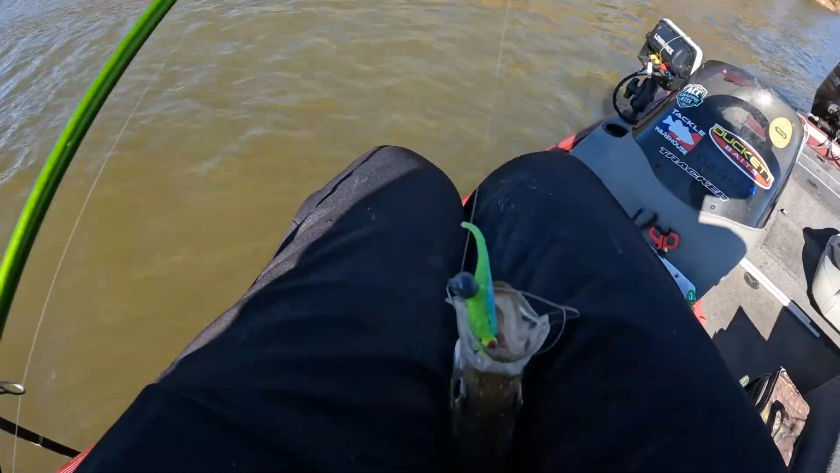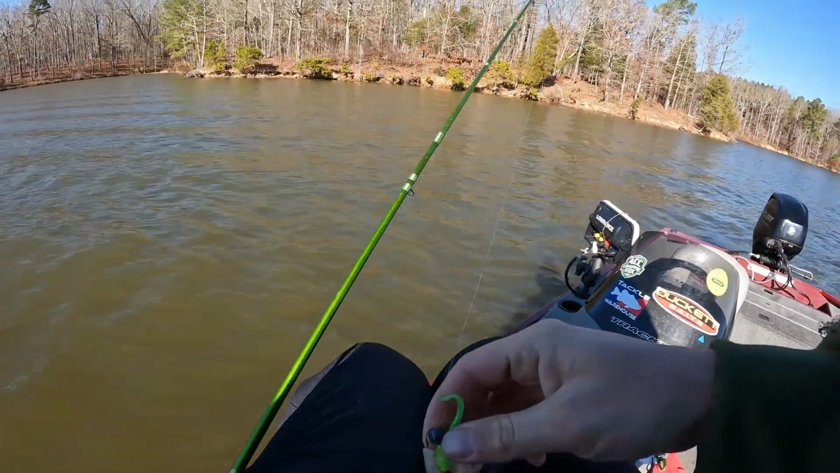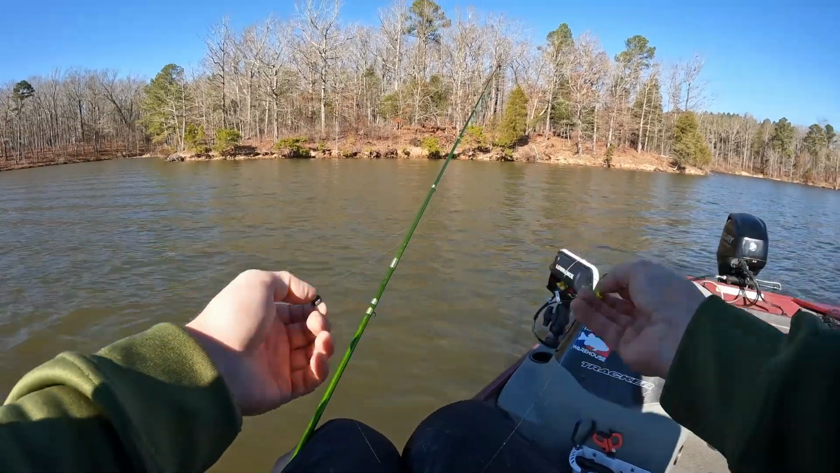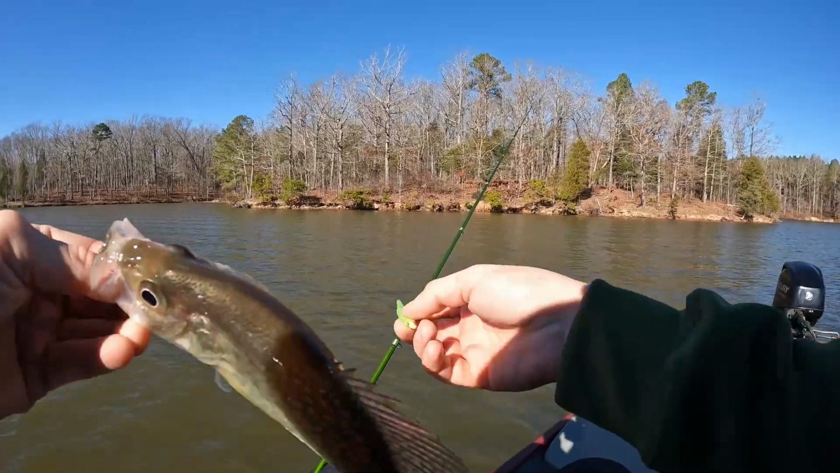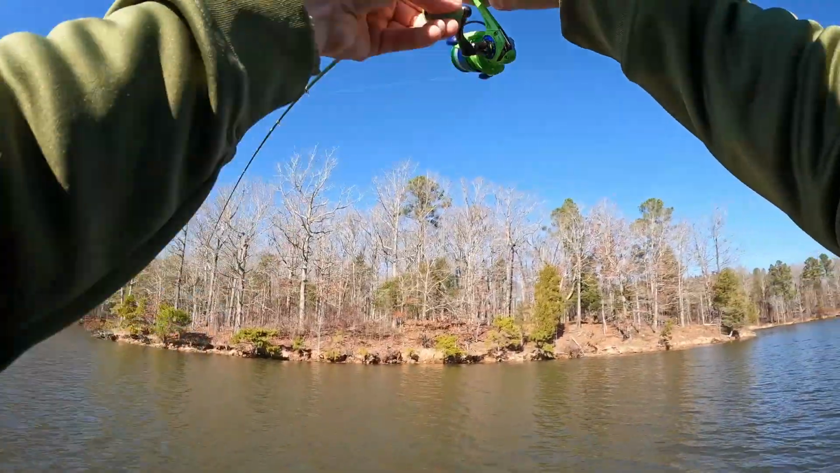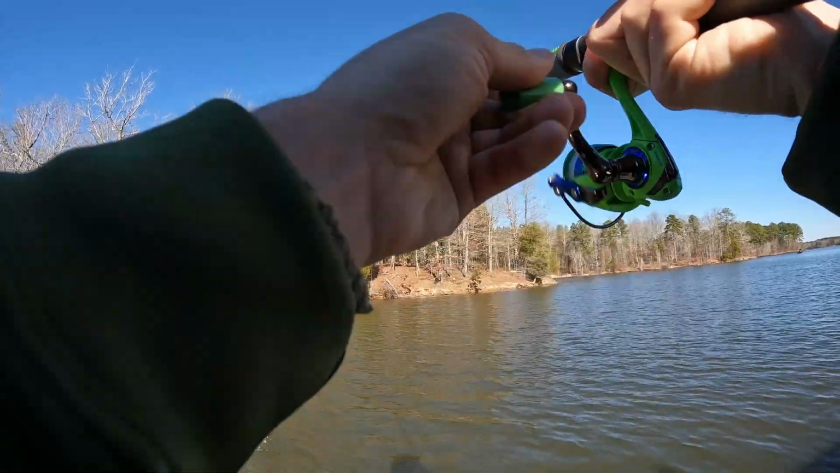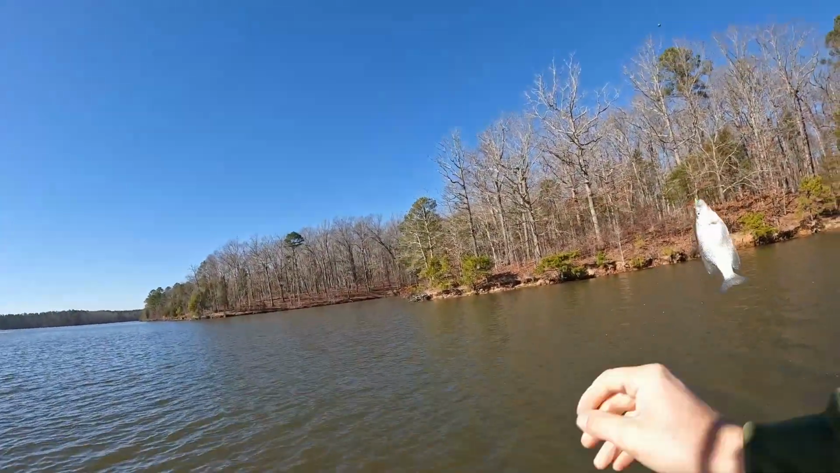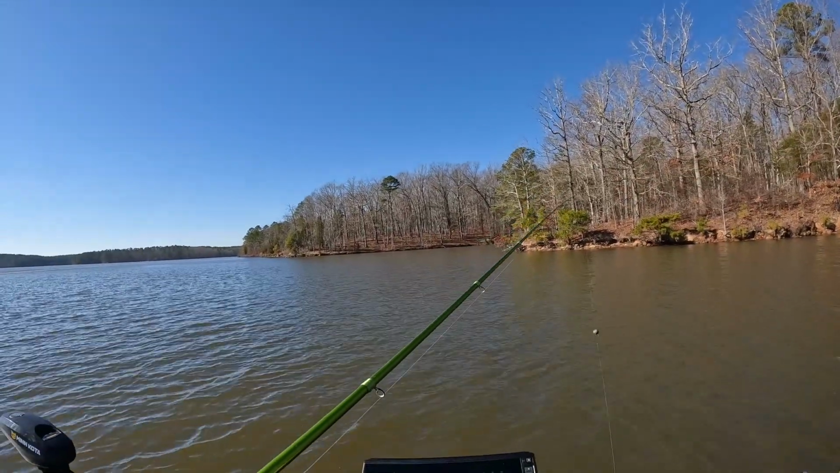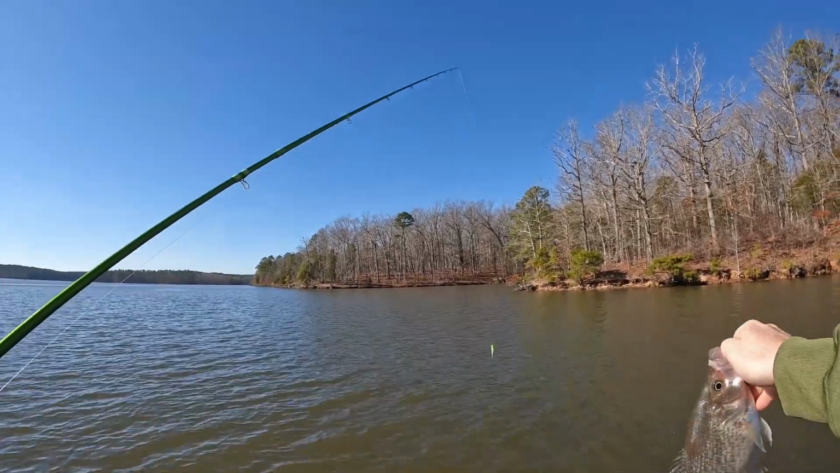That's the craziest thing. If you look at that, he isn't even hooked, he's just tangled. He's held on by the eyelet of the jig. Wasn't even hooked. Craziest crappie catch. There's a good one. You know, this is a pretty good one.